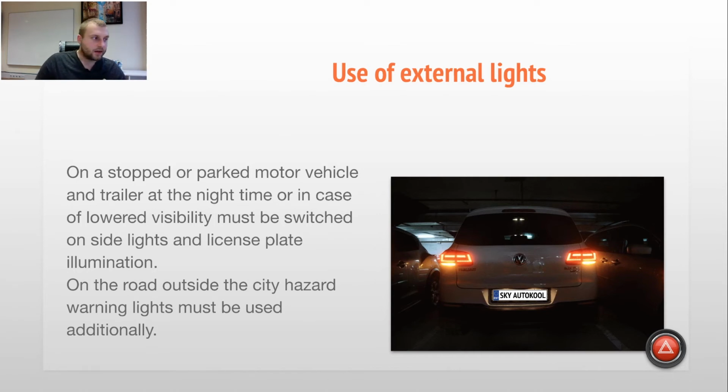And you can see that there is nothing written about the headlights or high beams. So it means we cannot use high beams or headlights when we are standing or parking on the road, right? Doesn't matter, is it city or not a city. If we stop or park at nighttime or in case of low visibility, we must switch on only side lights and license plate illumination.